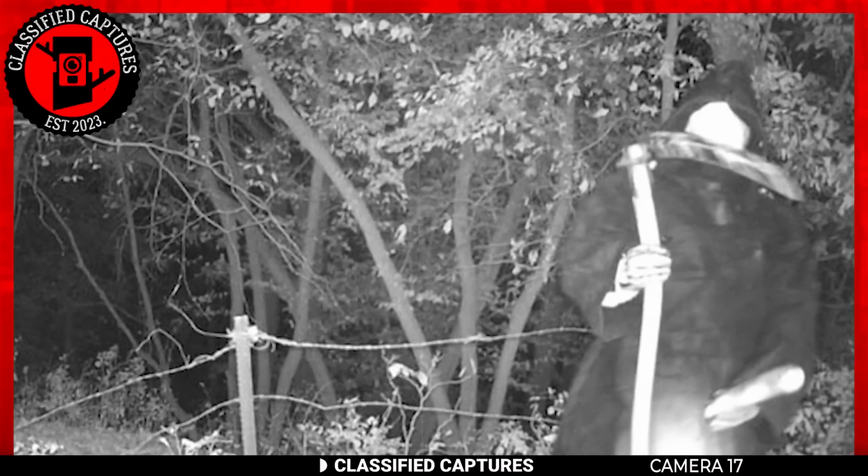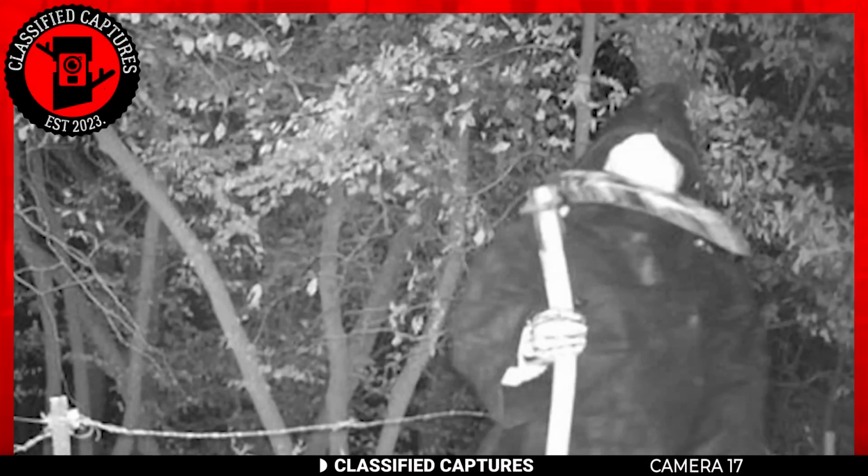Now, believe me when I say we have seen all sorts of things on trail cams, but never seen what I'm about to show you on a trail cam. Just in case you didn't know, that's the Grim Reaper.